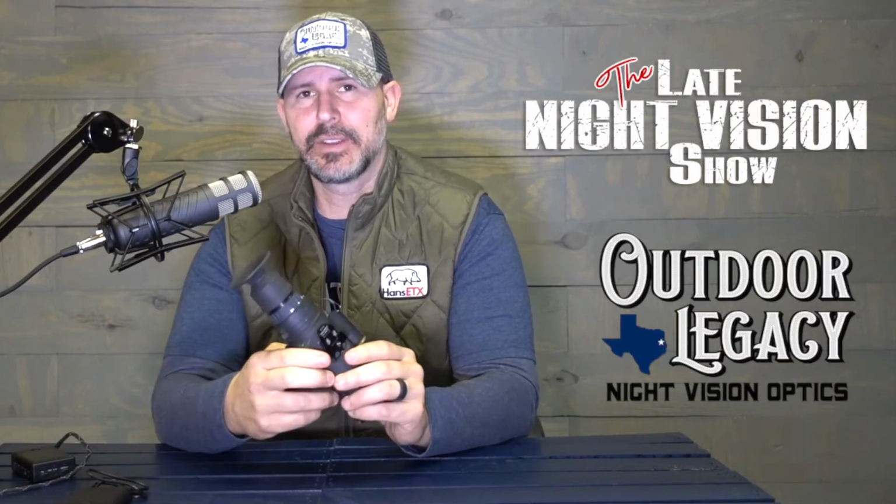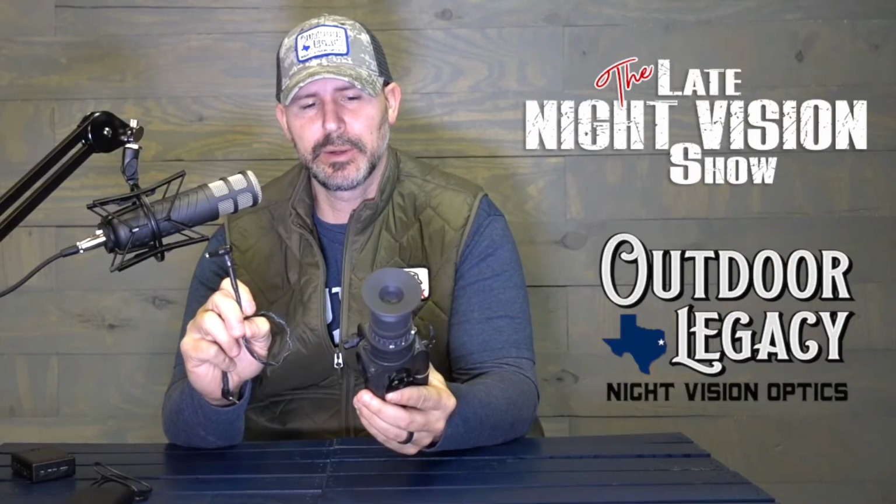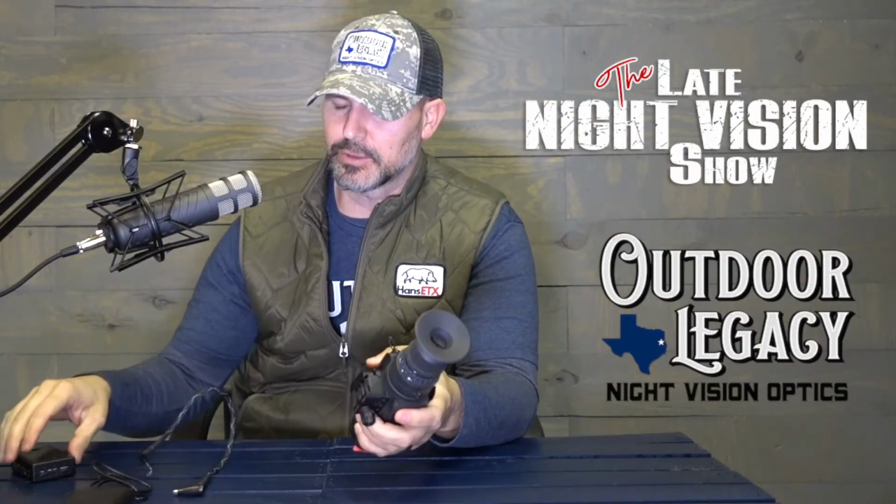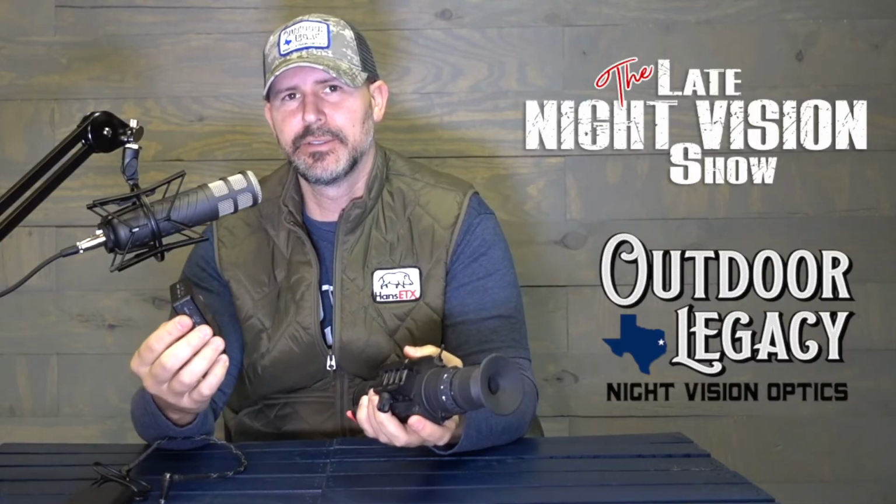As I said, it doesn't have the internal video recorder. So if you're going to want to record video, you're going to need the cable that you can purchase separately with this. It plugs right into the side of the scope right here, and then plugs into your MDVR. So the cable is around $189.